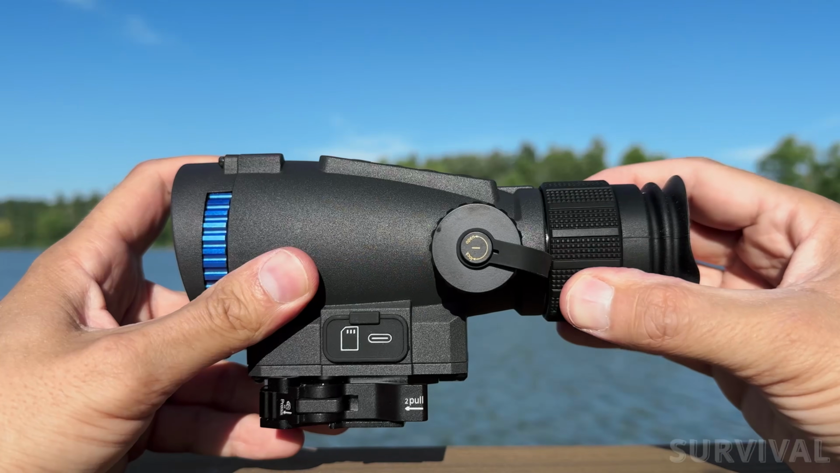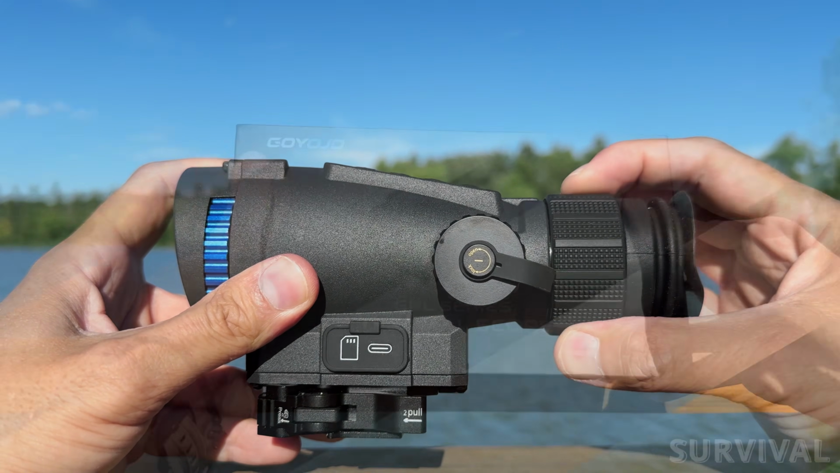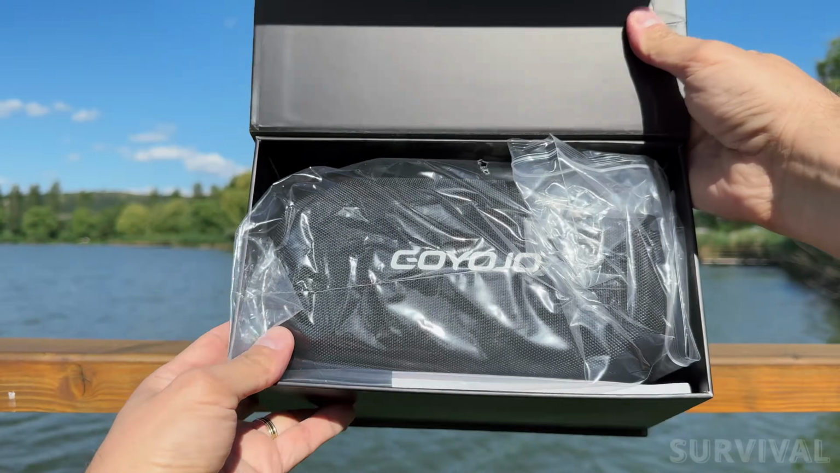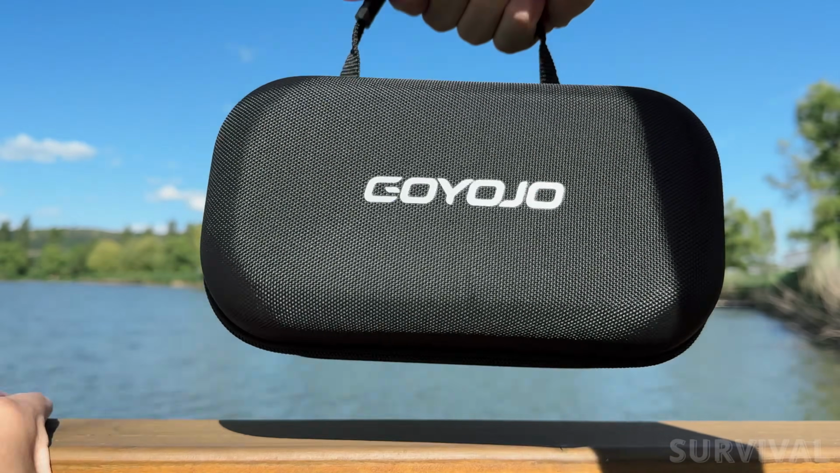We ran it through its paces, and I'll show you exactly how it performed a little later in this video. But first, let's break down what's actually going on with this optic. Out of the box, the GRL335 comes in a solid carrying case. Nice touch for something at this price point.